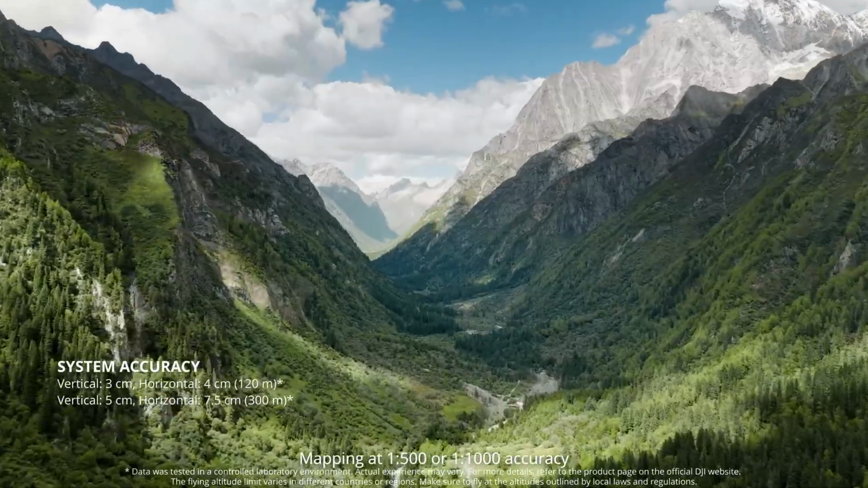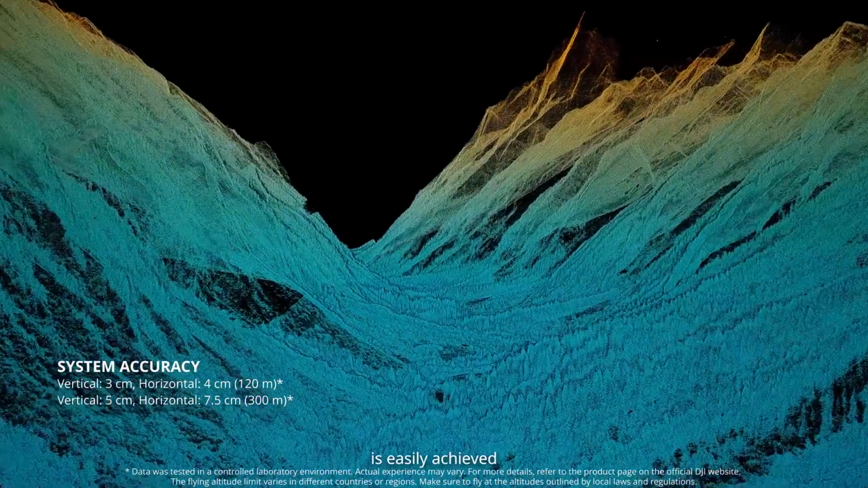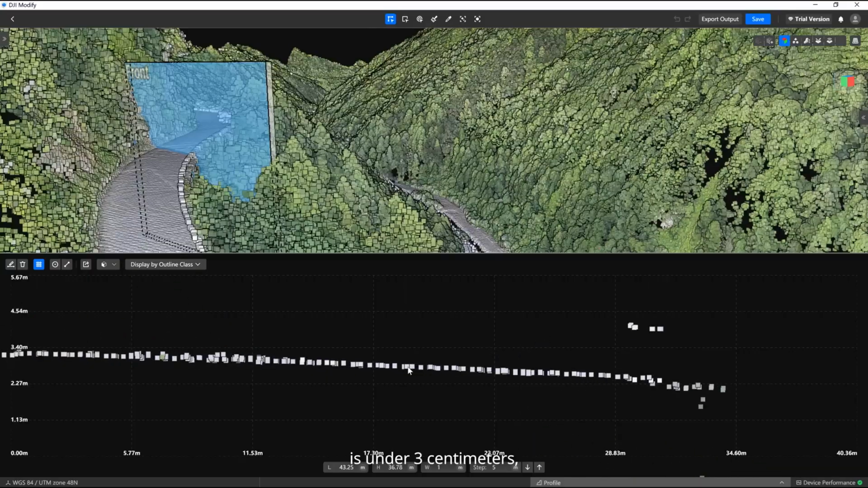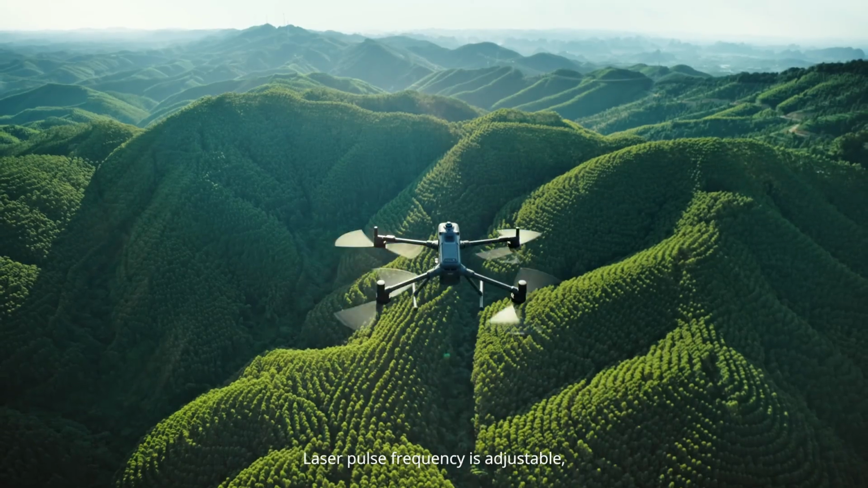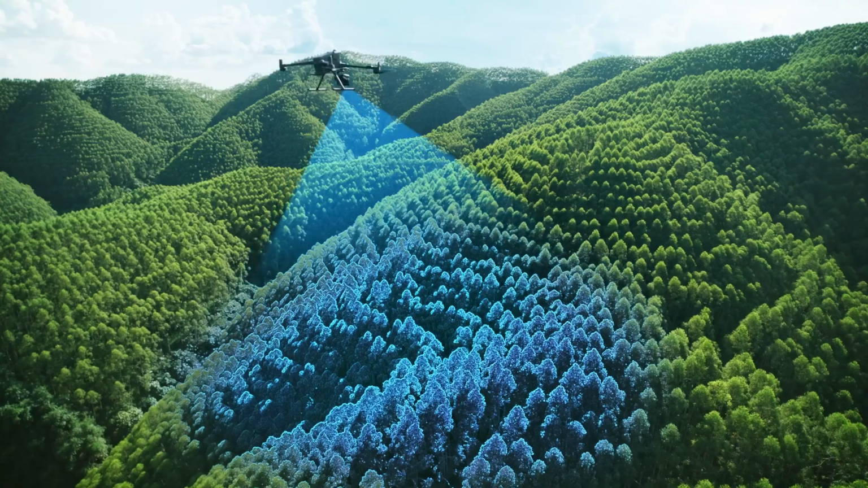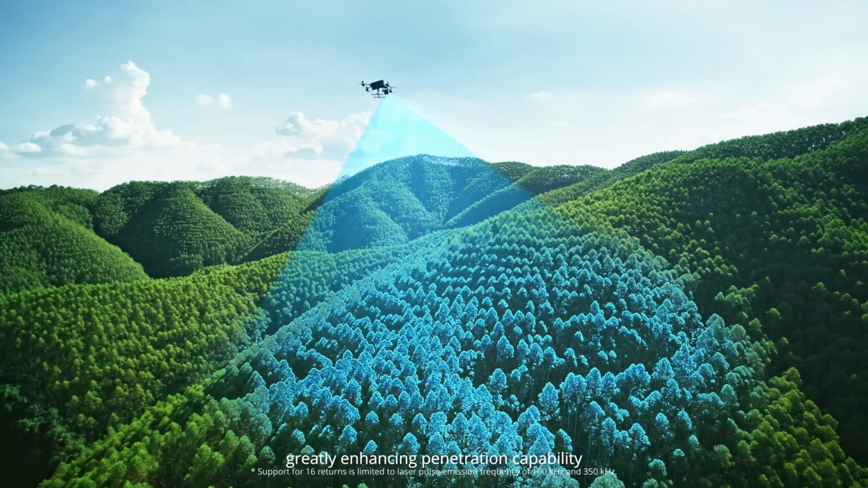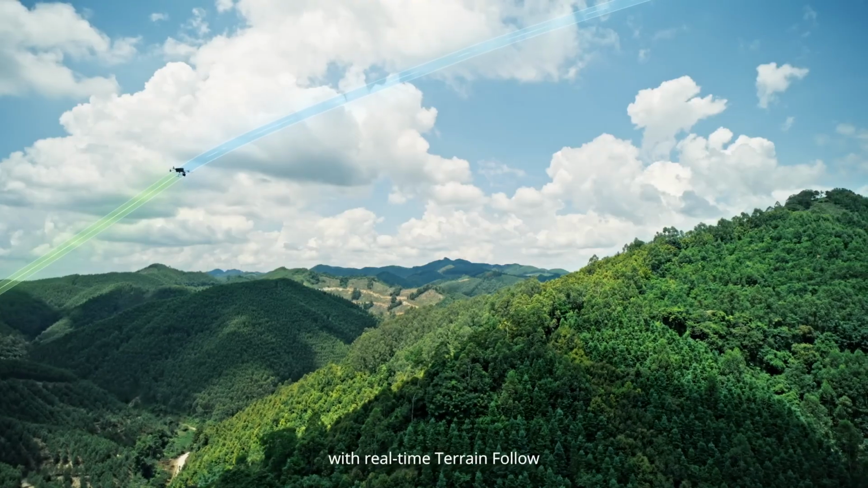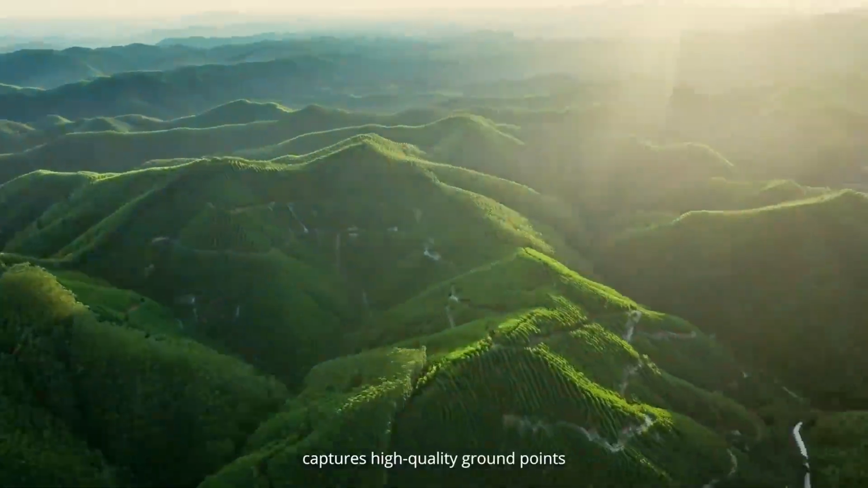Mapping at 1 to 500 or 1 to 1000 accuracy is easily achieved. On paved roads, point cloud thickness is under 3 centimeters, ensuring exceptional detail. Laser pulse frequency is adjustable, with support for up to 16 returns, greatly enhancing penetration capability. Star-shaped scanning with real-time terrain follow captures high-quality ground points.